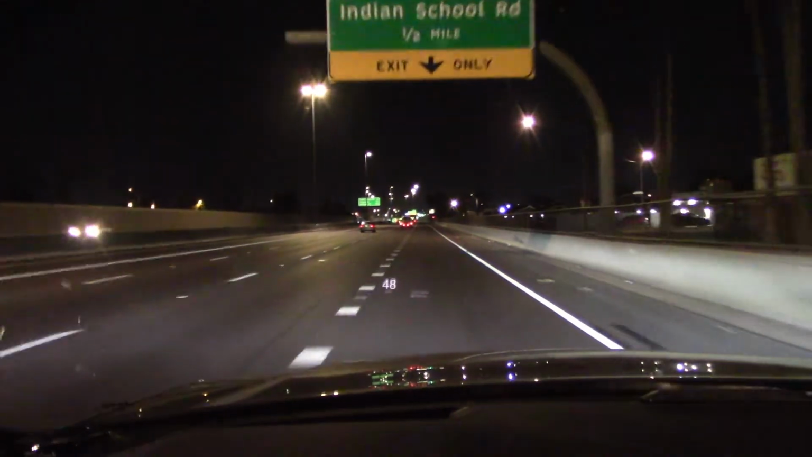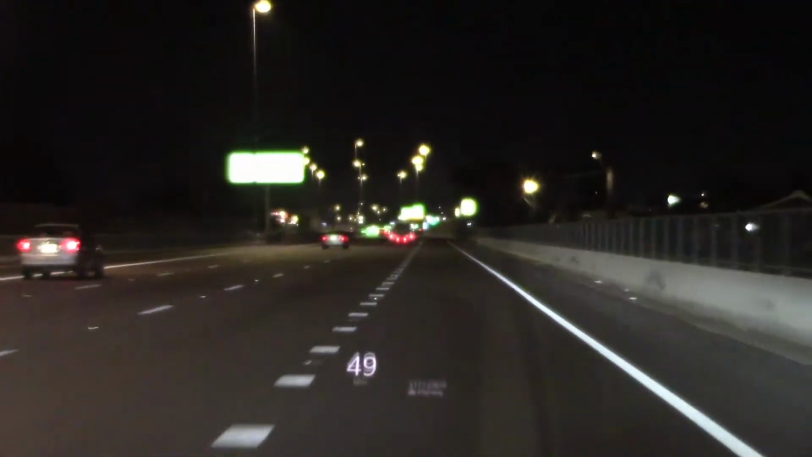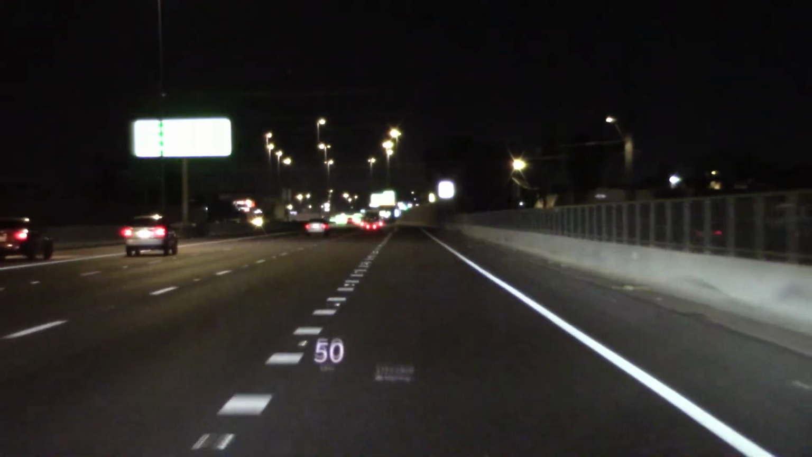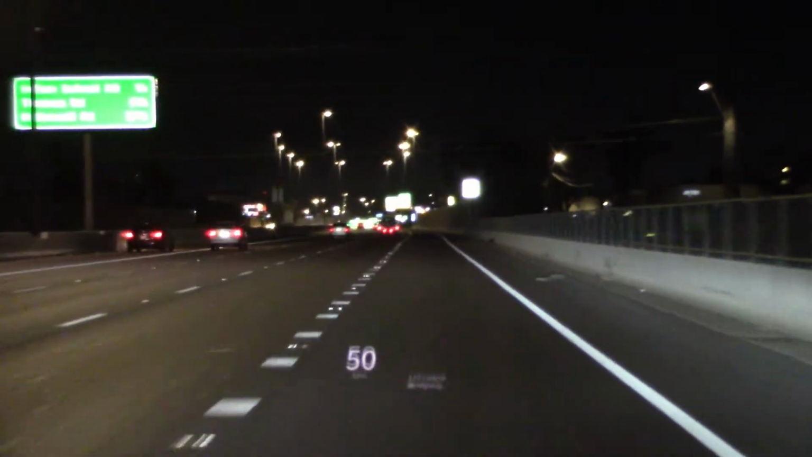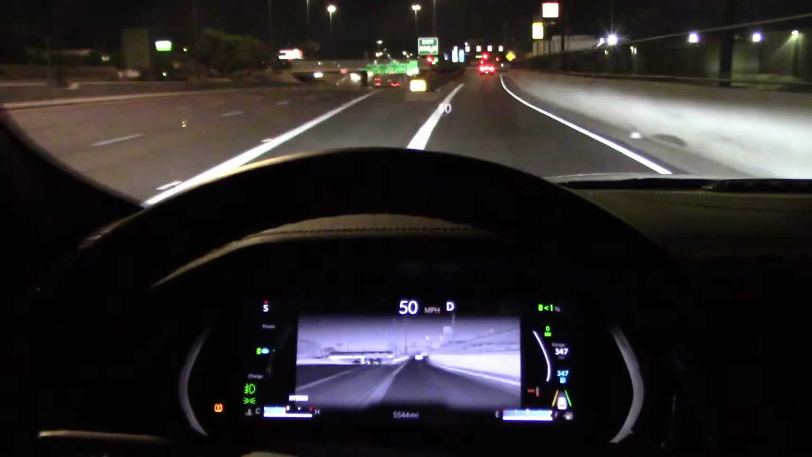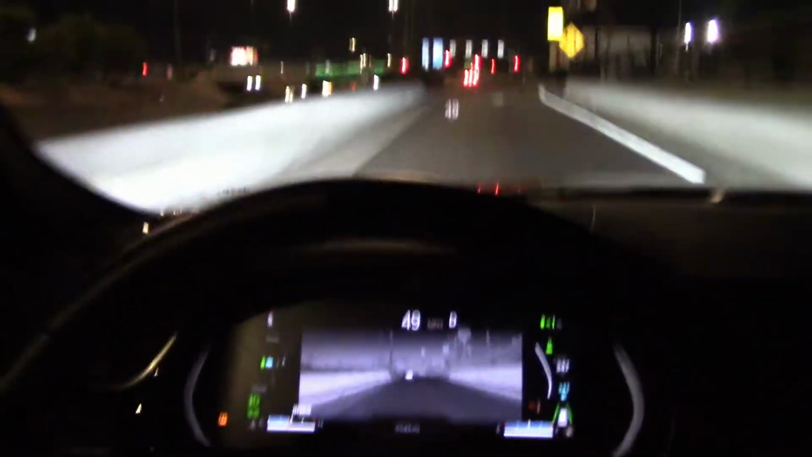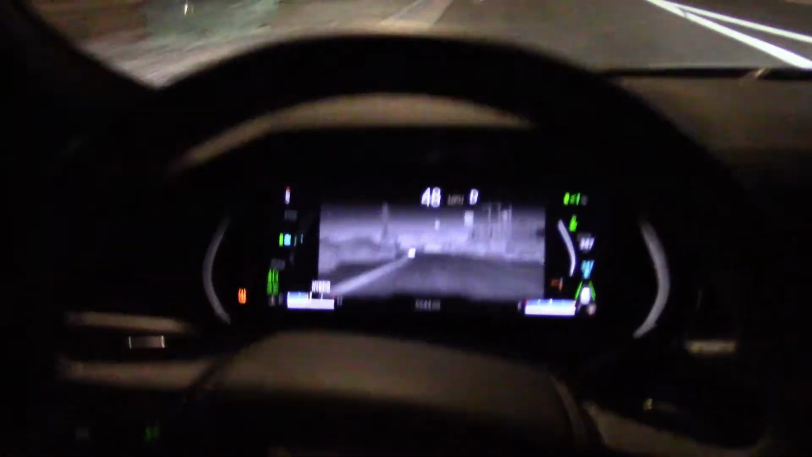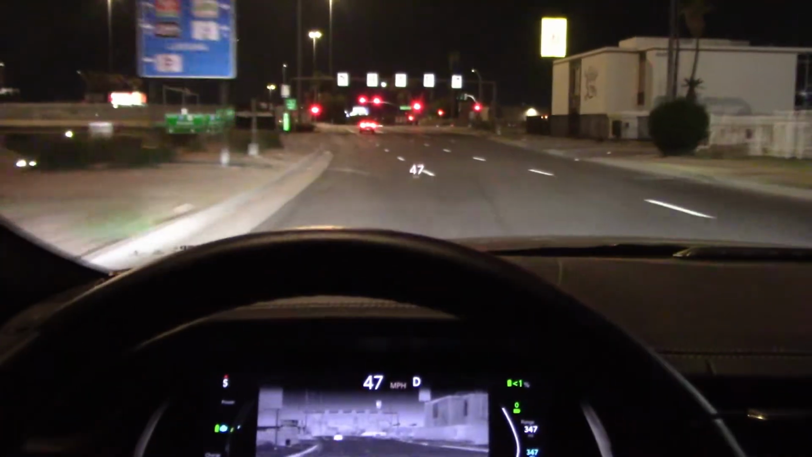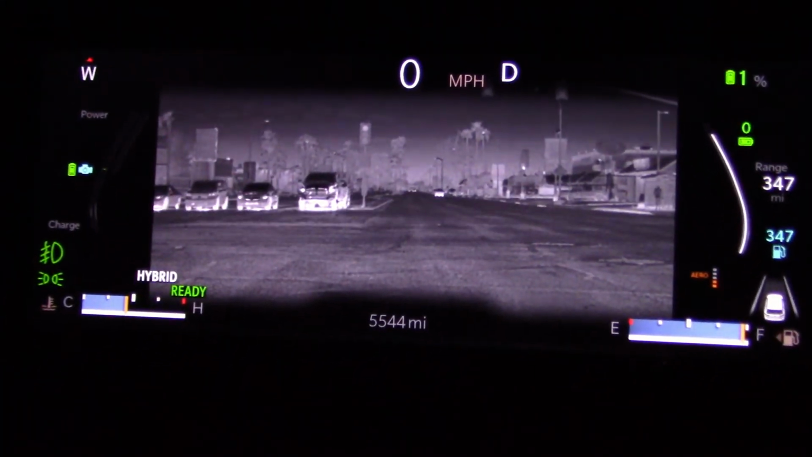And the high beams on these headlights definitely light up the highway. All those road signs down there. These are very, very strong headlights. And this is what the entire system will look like with the night vision when you're driving. Look up or look down. So let's go back to testing some other stuff on our night drive.